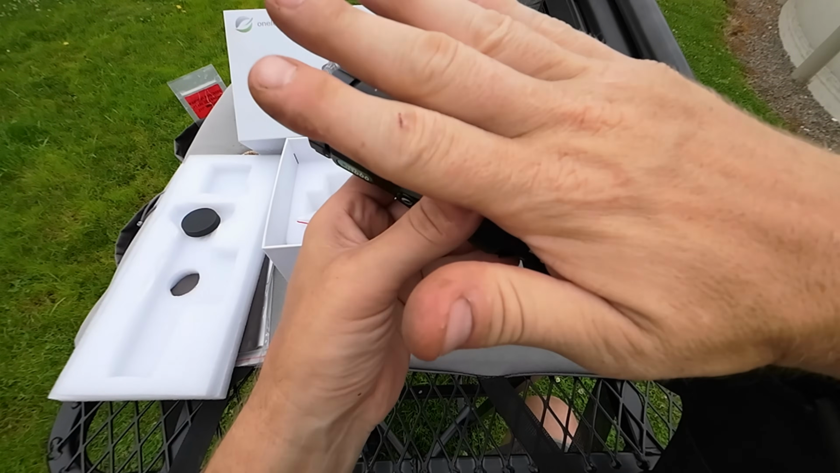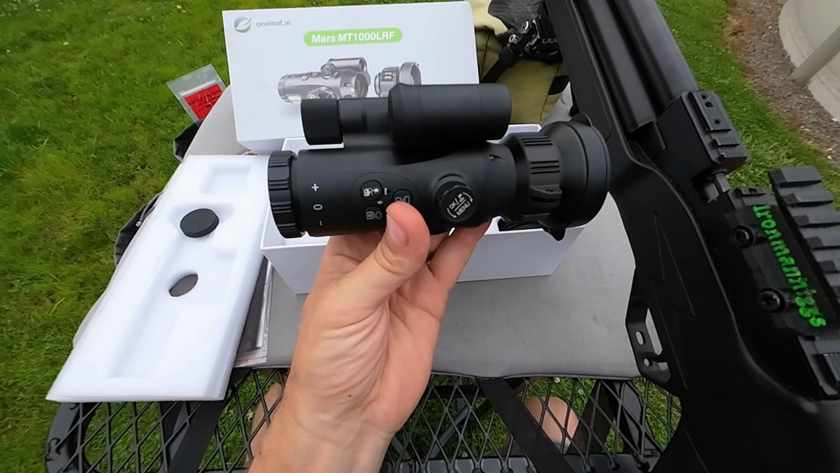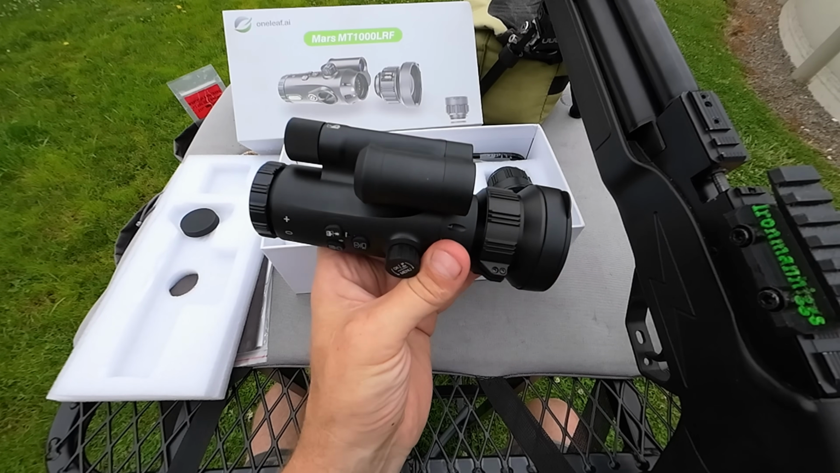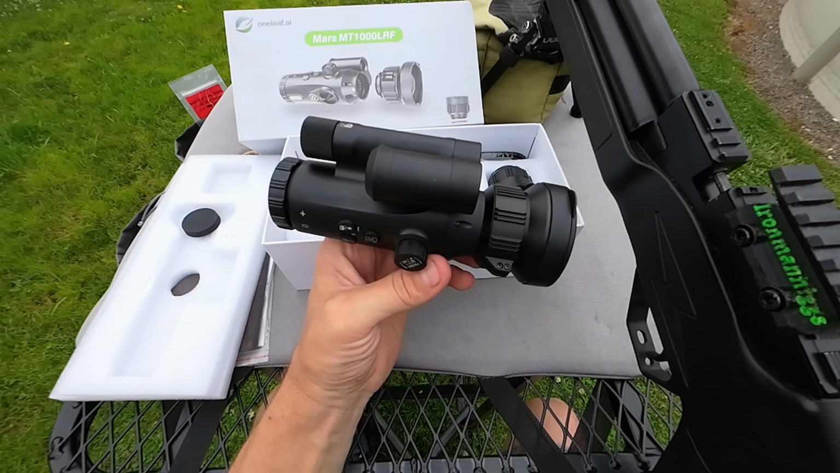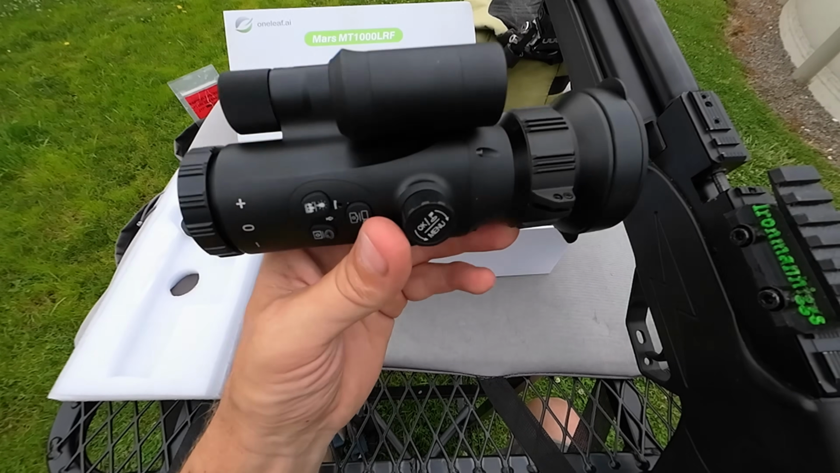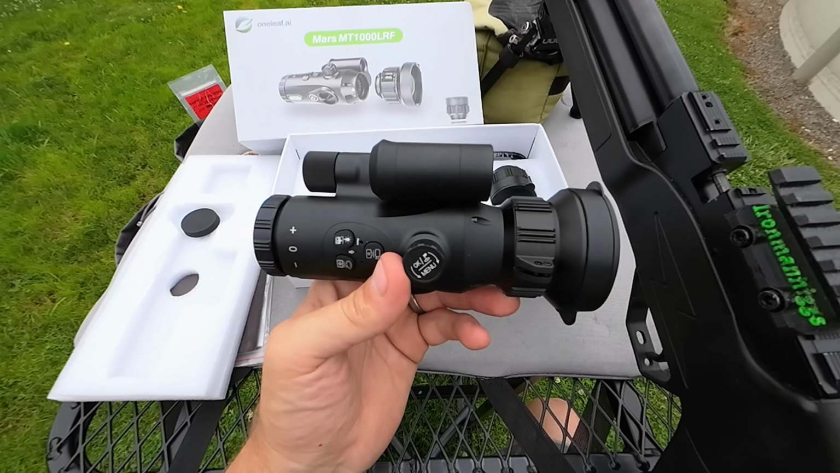I mean, there's my hand. I do have big hands, but it's smaller than my hand is. It's got a little bit of weight to it, but when you're packed with that many features, it's kind of hard to not have some weight to it. In fact, if it was super, super light, you would say it was junk because it didn't have quality components in it. This is not super light, but it's not a brick either.